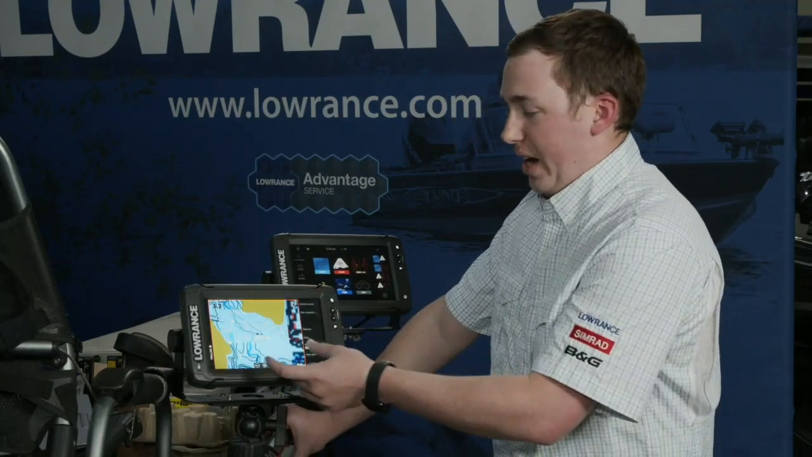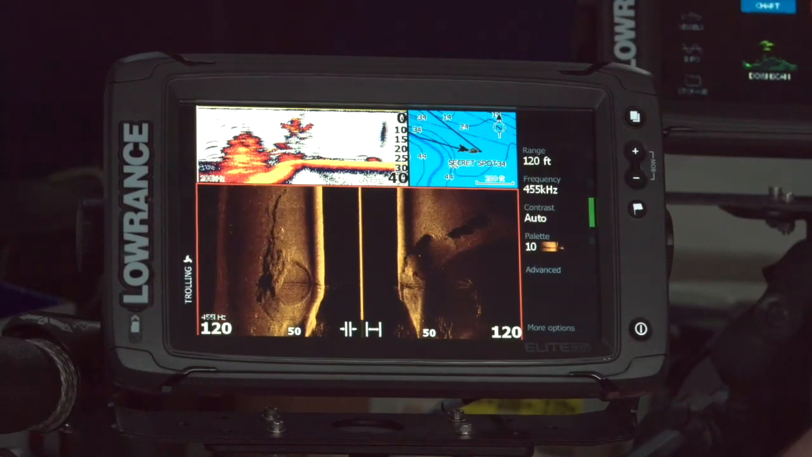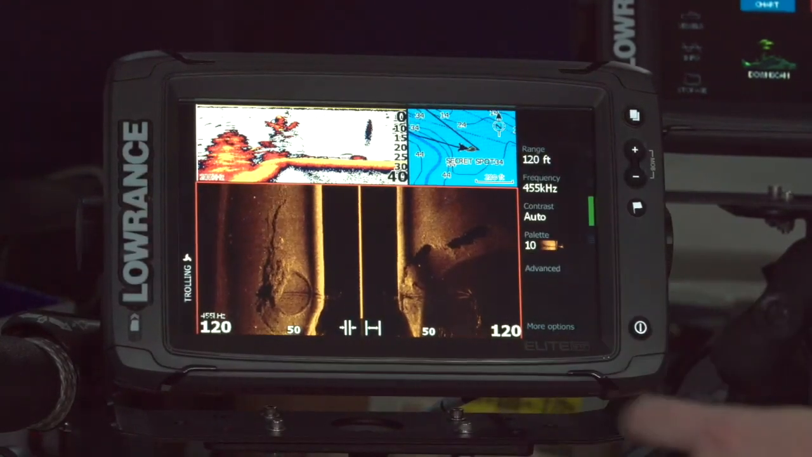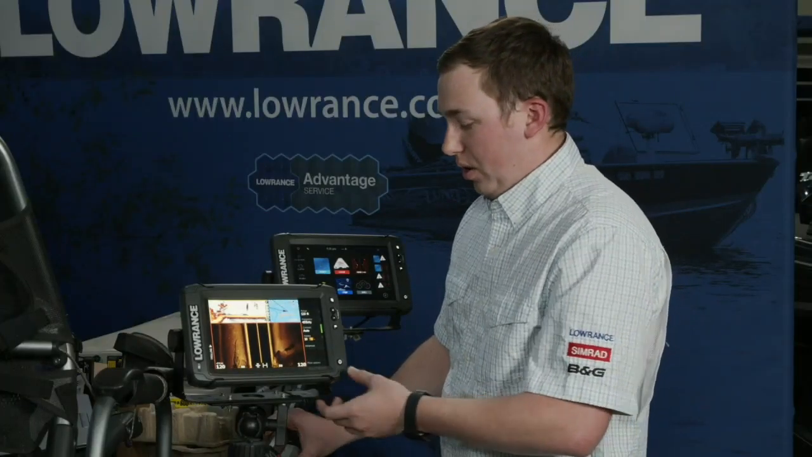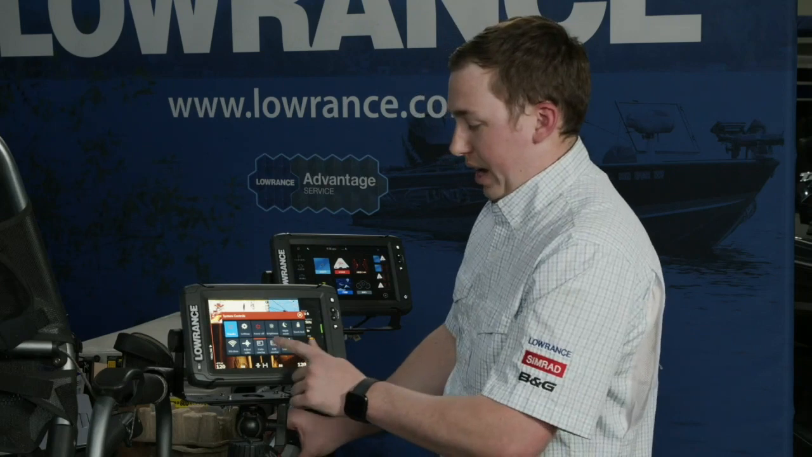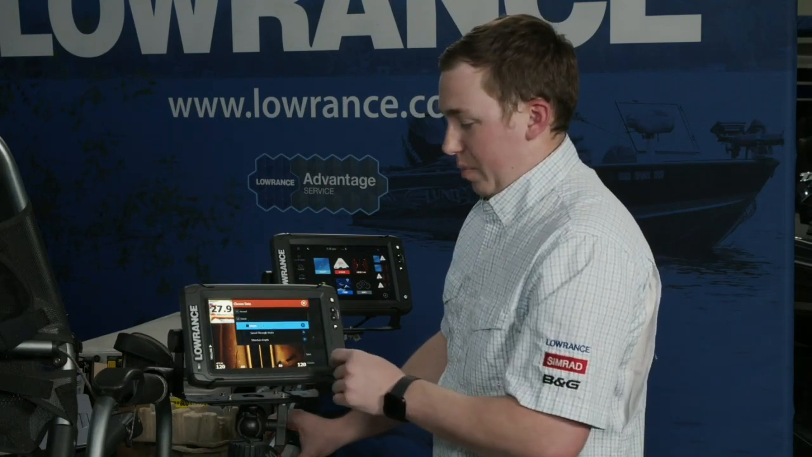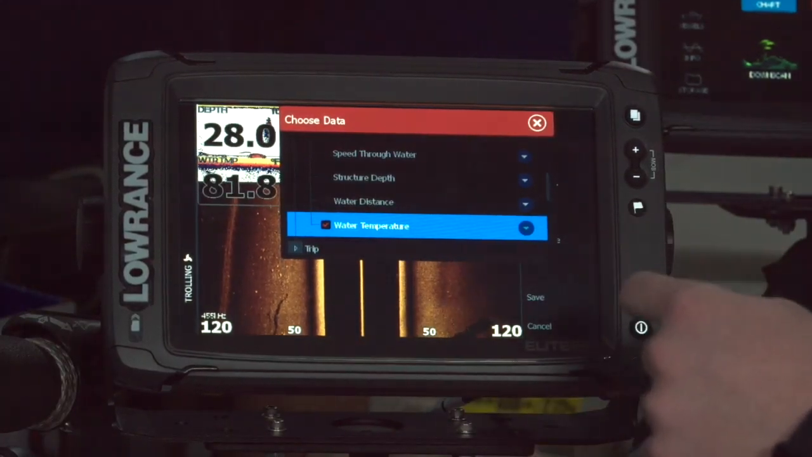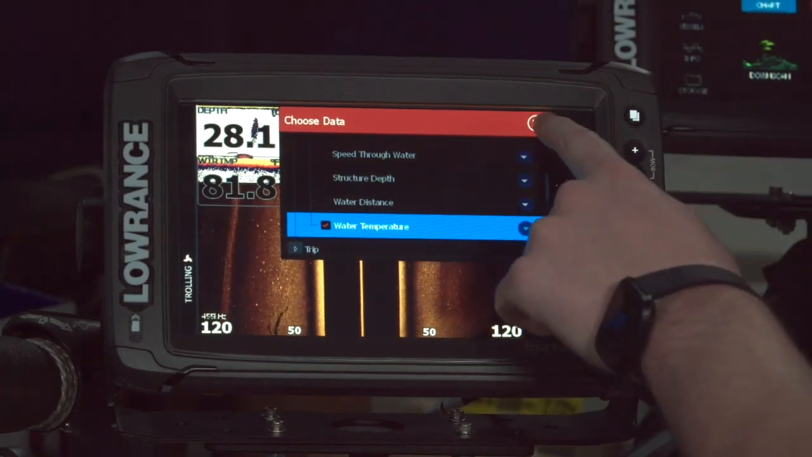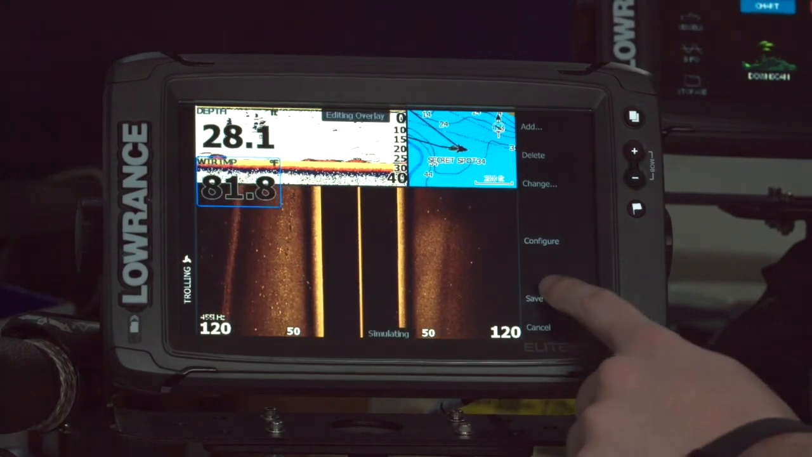So you notice if I go back to my chart, I'm back to just my speed. Or if I go back to that 3-panel split that we made earlier, I actually have no data. So that's totally configurable for any one of the full panels, the side-by-sides, or any of your customizable splits that you want. So again, if I want to go in and I want to add anything to this 3-way split here, I'll just hit add and I can throw my depth up there, or I can throw my water temp up there. So now you'll see anytime that I pull this split screen up, I'll have those two data on the side.